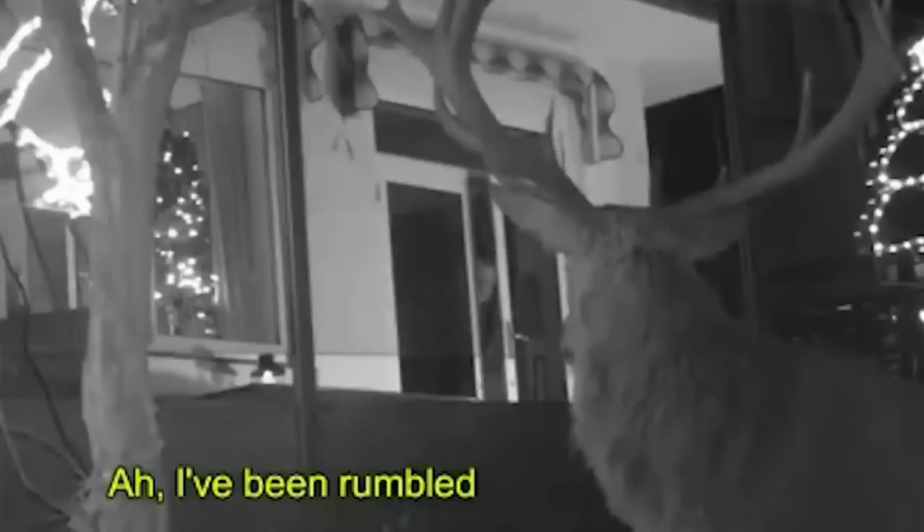The noise wakes up the homeowners, so one of them comes out to check. At first they don't notice the reindeer and go back inside. But when they take a closer look, they spot the deer and start taking pictures. The person goes inside to share the exciting news with their family that the reindeer is back.